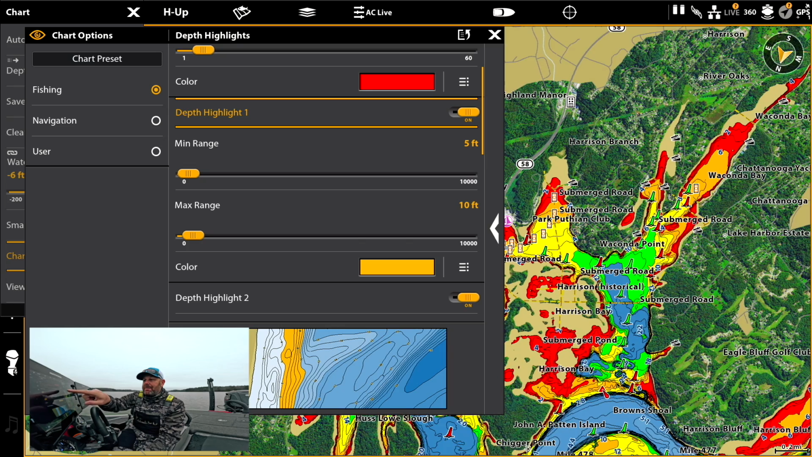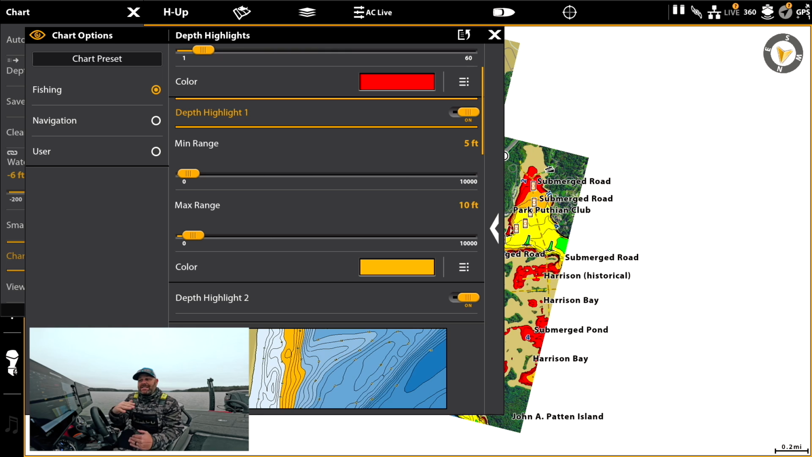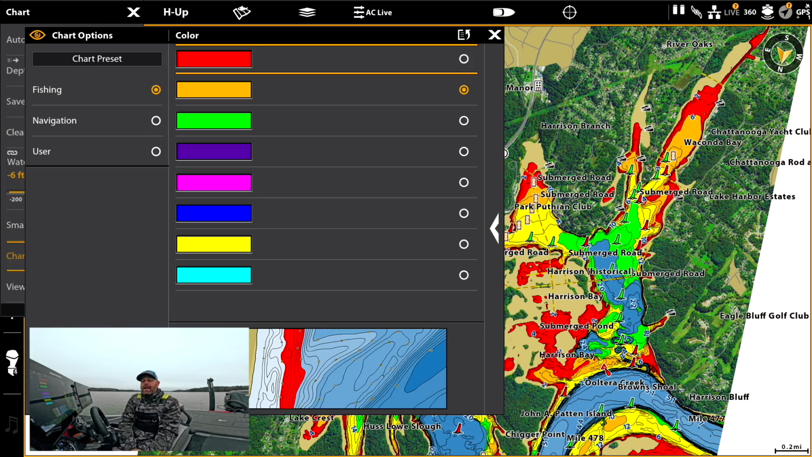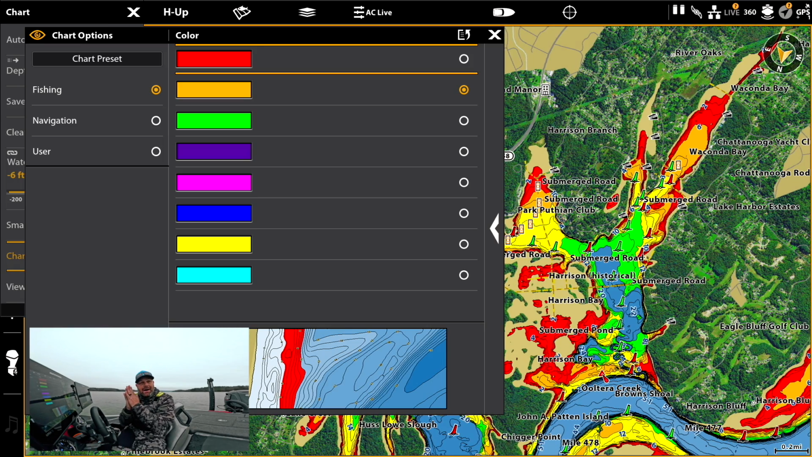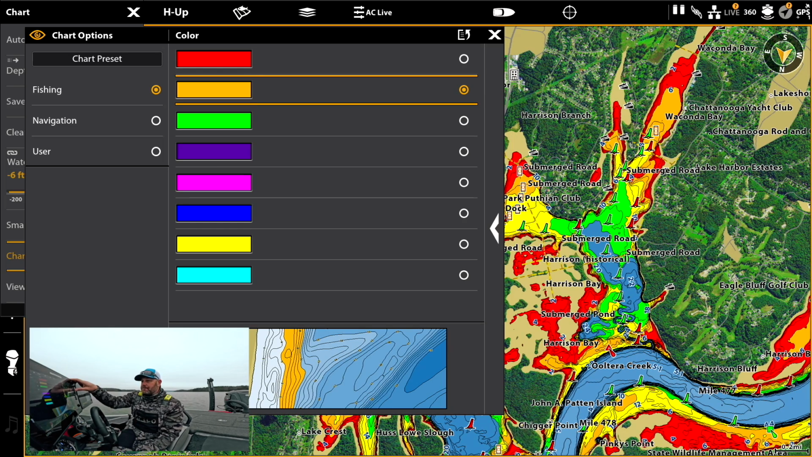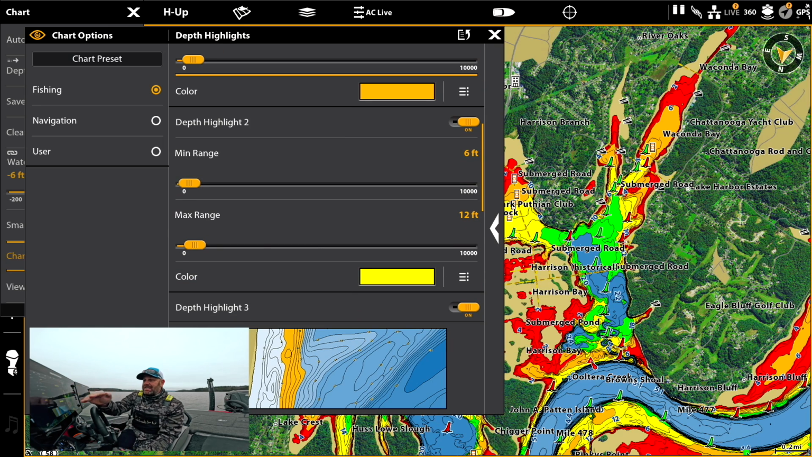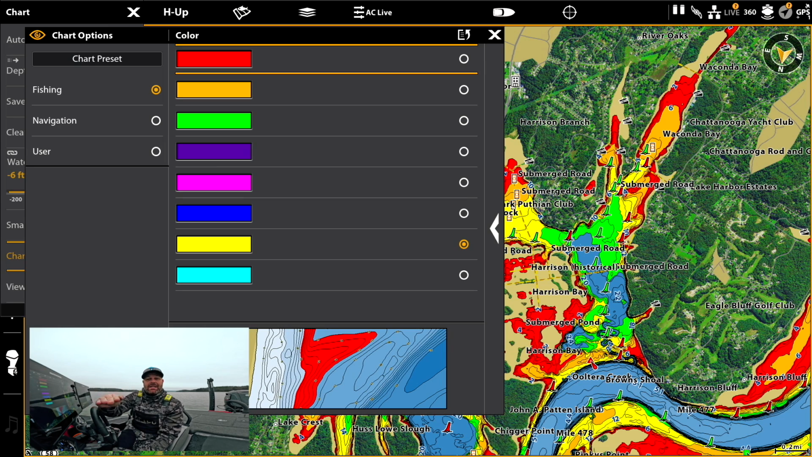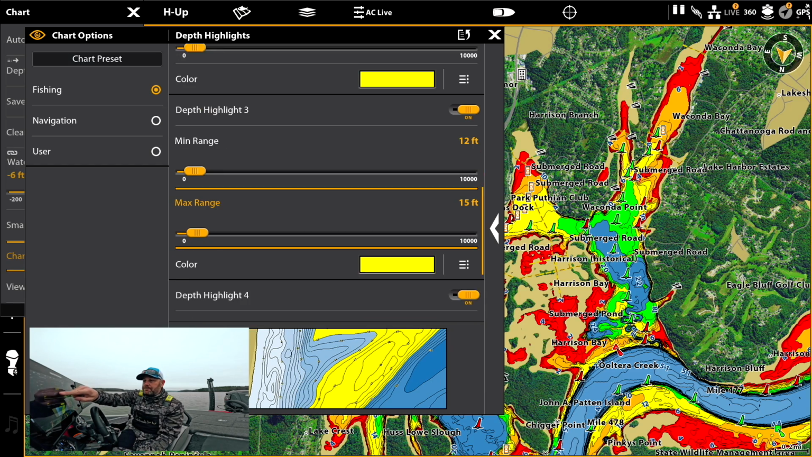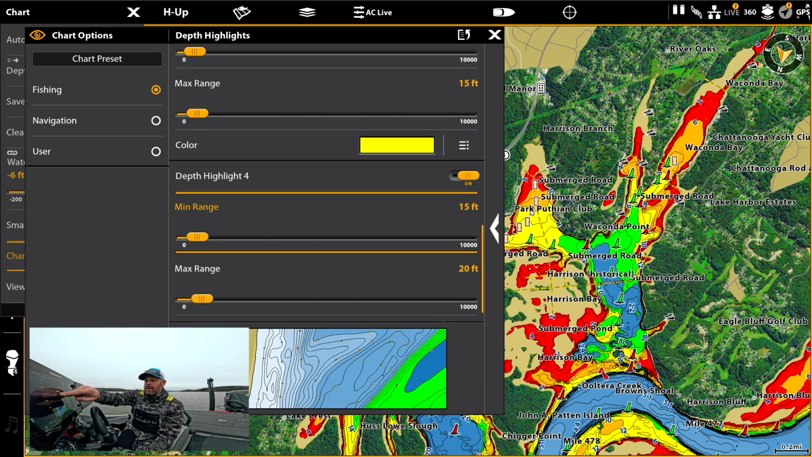My first depth highlight, I turn it on, right? You can turn it on or off. I have that from 5 to 10. And the cool feature is you can pick whatever color you want on this color palette. I like to keep it simple, like I said. So in my mind, I'm going from red, so the next closest color is kind of that orangish color. So that's gonna be my 5 to 10. Then 6 to 12, got that next color, yellow, okay? And then right down the line, 12 to 15. Maybe I wanna highlight, and then my fourth color, 15 to 20, okay?